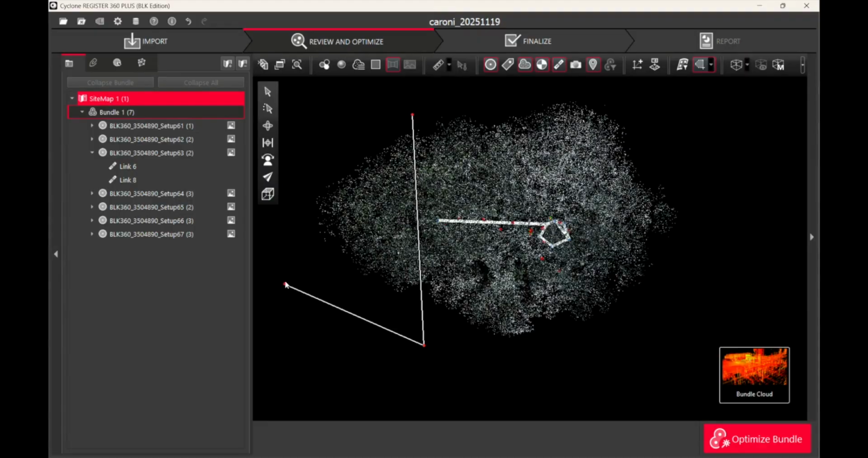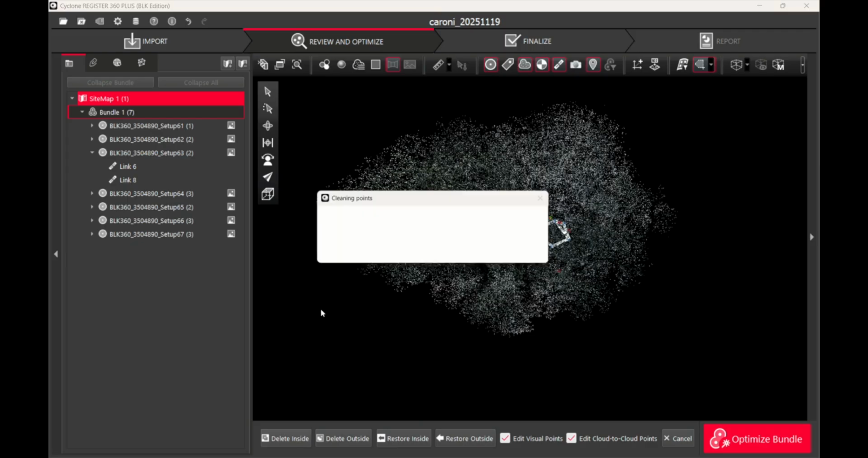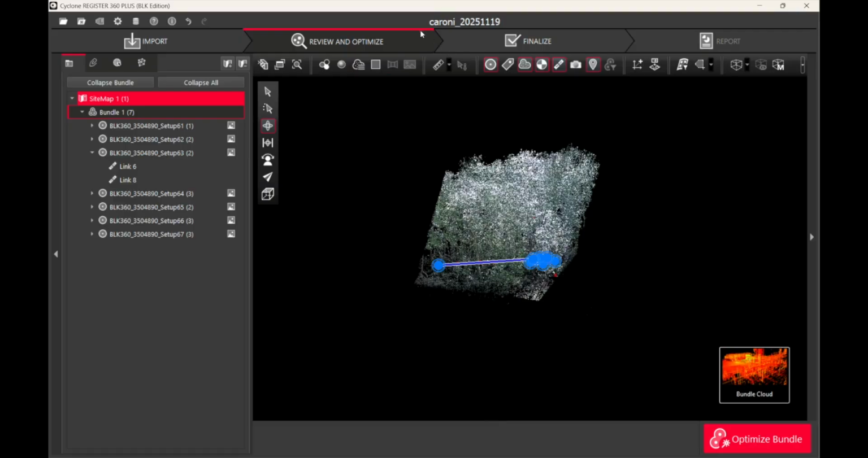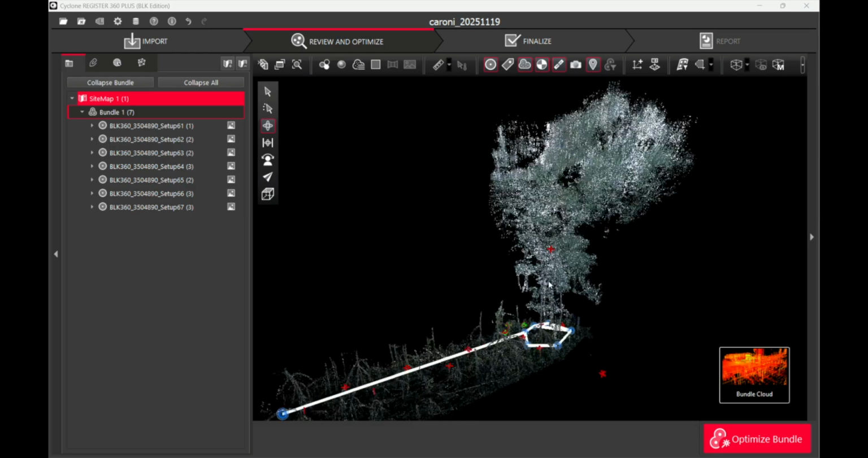All of the points to the left of this line are completely beyond our focus area, so we will delete these also. So we keep doing this until we're left with just our focus tree area and our targets.